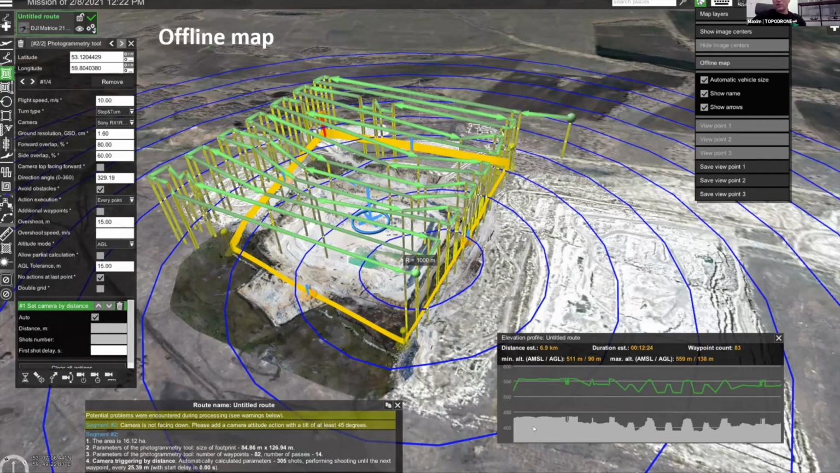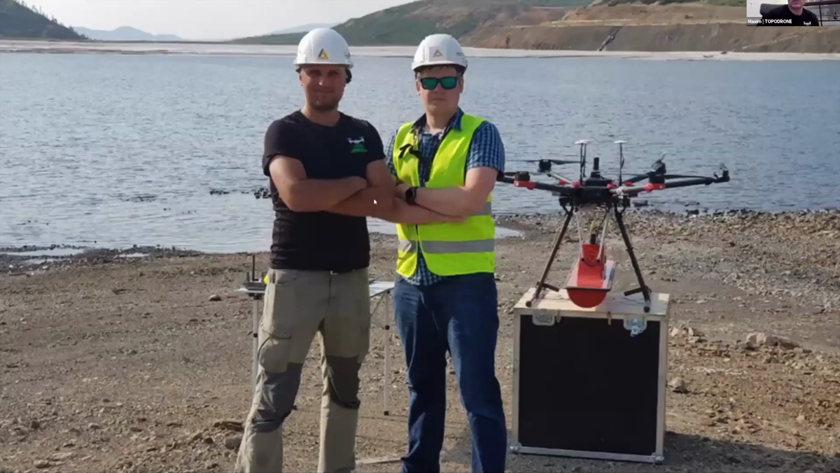And the final question: is it possible to calculate in UgCS the proper path for LiDAR to achieve expected parameters for 20 or 30 percent overlap? I'm asking about LiDAR photogrammetry. Yes, and I will show you in a future part of my presentation. Okay, if we don't have any more questions, I will move on to another part of the presentation.